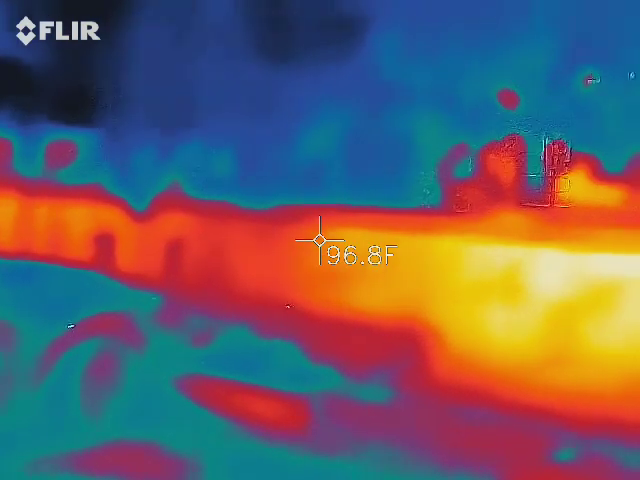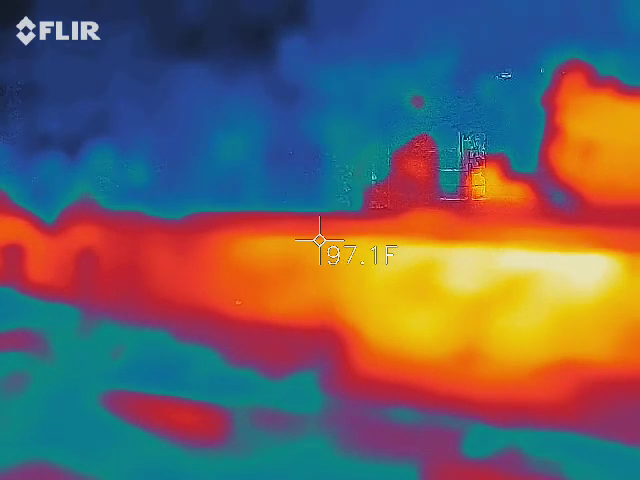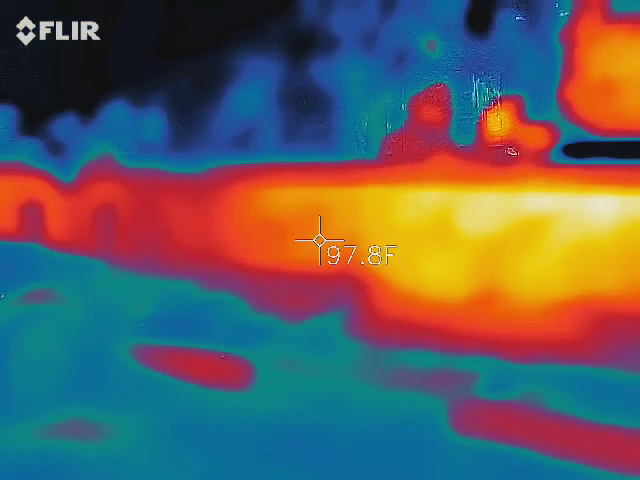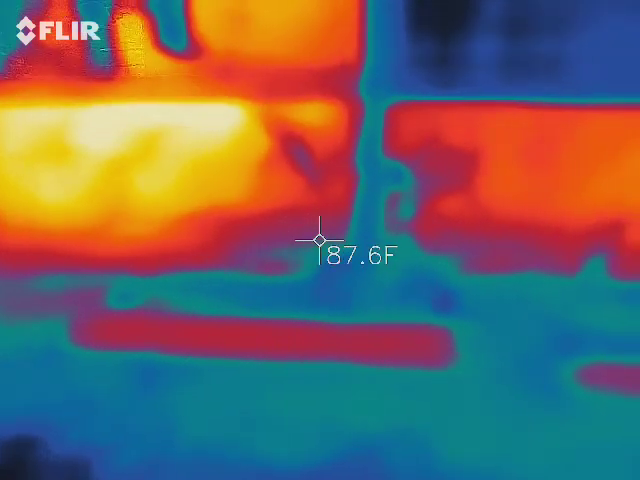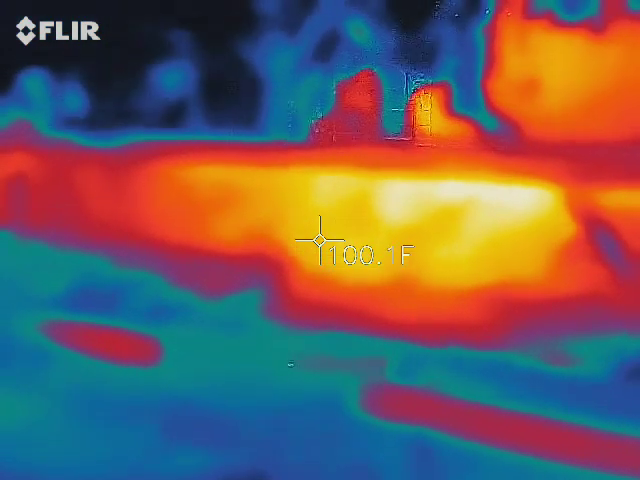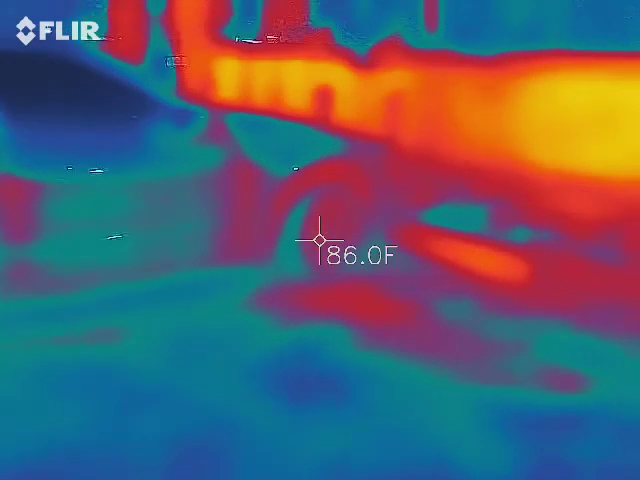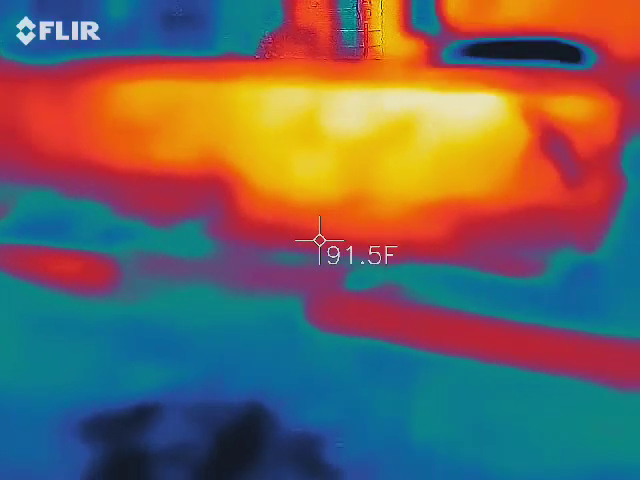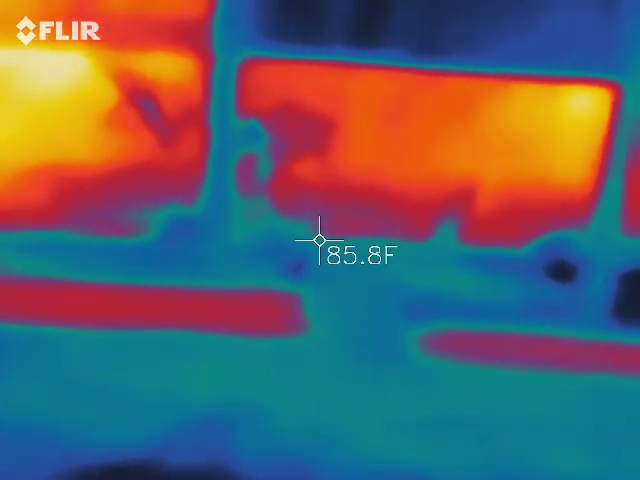Why is that wall so hot? Maybe the hottest. It's just keeping the heat in. Yeah, because the wall hit 97. Yeah. 100. Here, what am I? Why? 89.7. The wall hit over 100. You're 92.6. I'm a hot chick. 85.4. Look. Oh, 89.6.